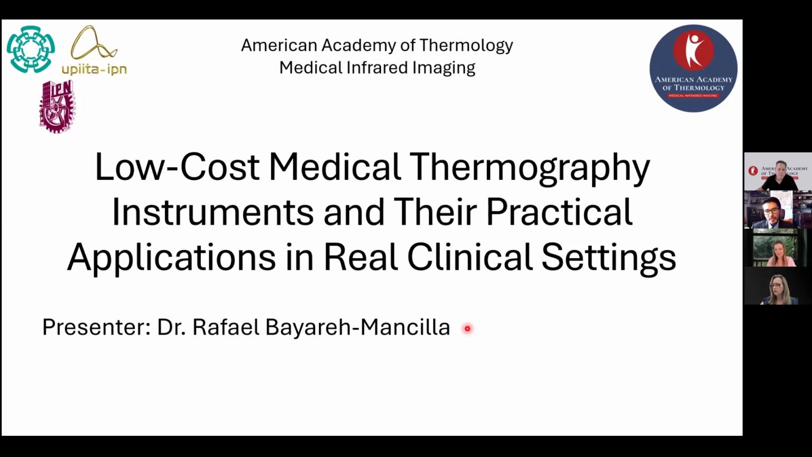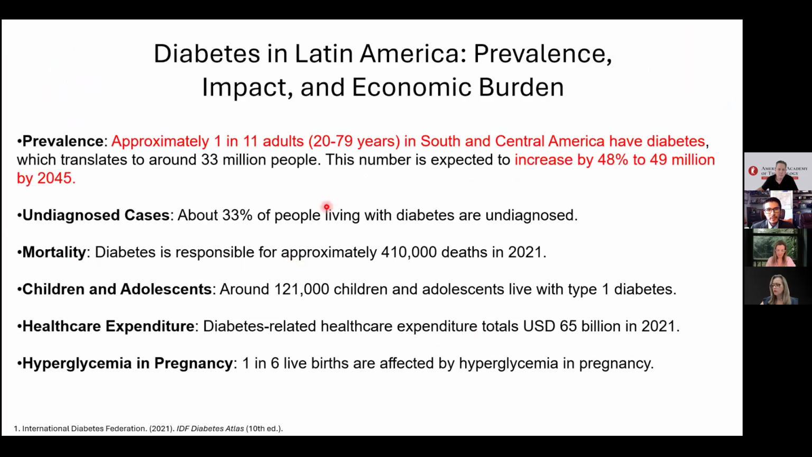So let's get into the problem of diabetes, at least in Latin America, its prevalence and impact. At least 1 in 11 adults between 20 and 79 years in South and Central America have diabetes. This is also expected to increase by half of the population, by 50 million, by 2045.